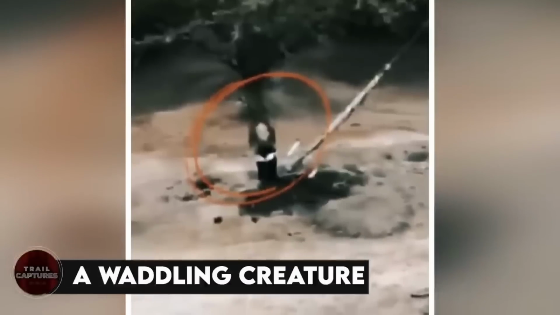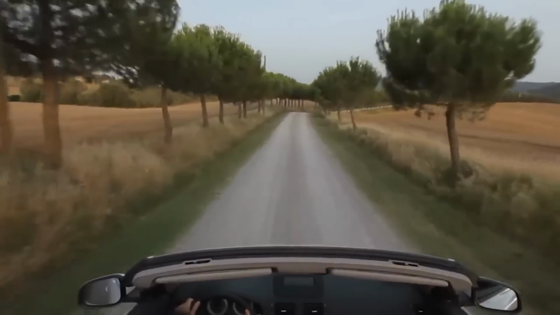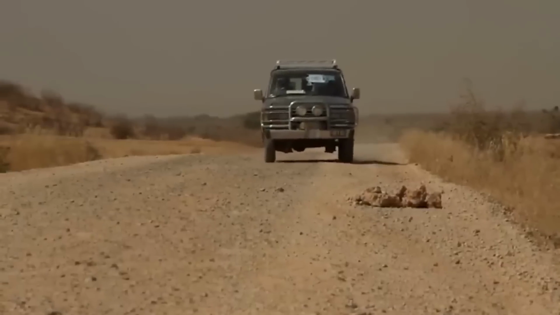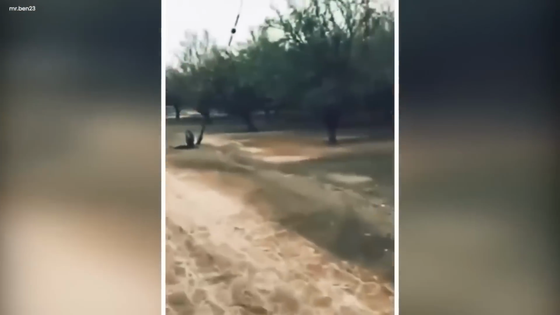A waddling creature. A driver recording his journey through the wilderness of the forest came across something peculiar and strange on his way. Through the bumpy road, in the middle of the forest, a moving object at the side of the road playing with the puddle caught the driver's attention from afar.